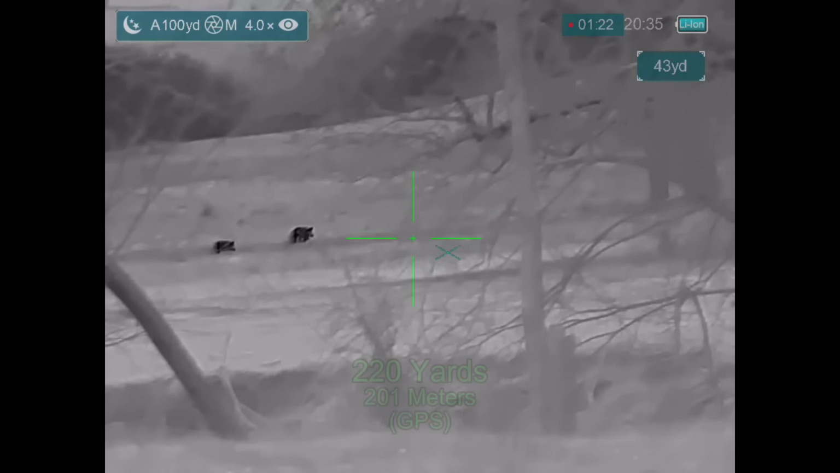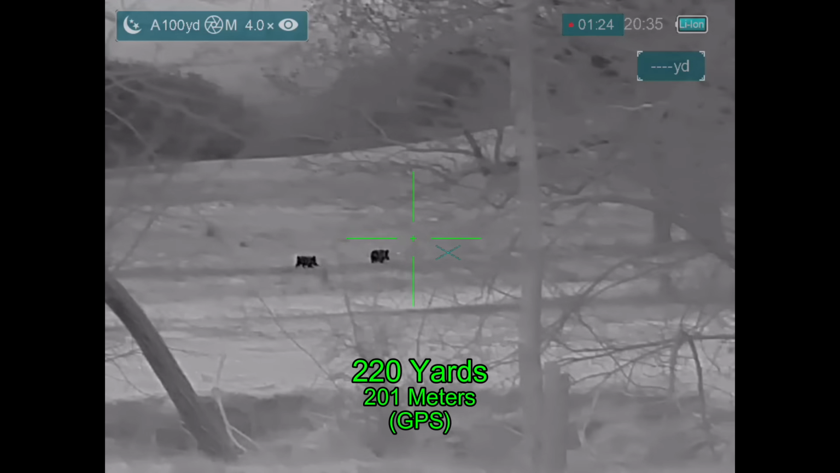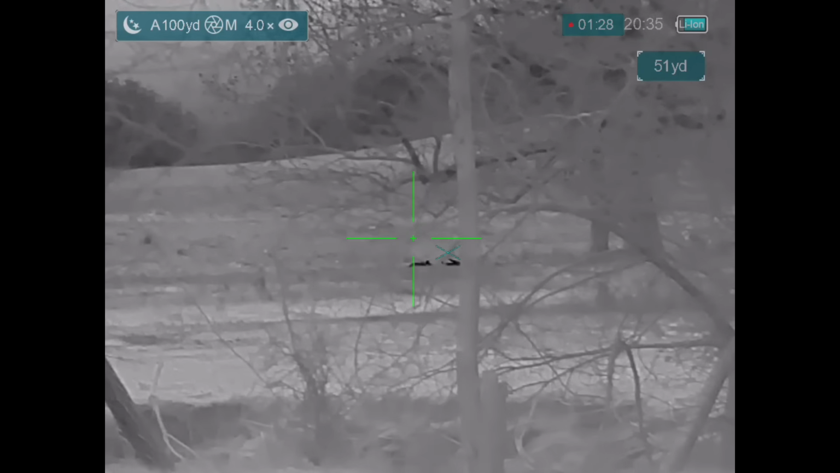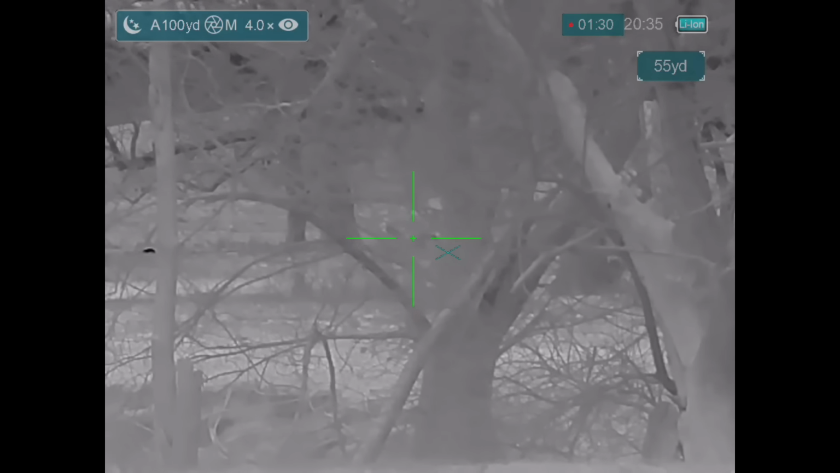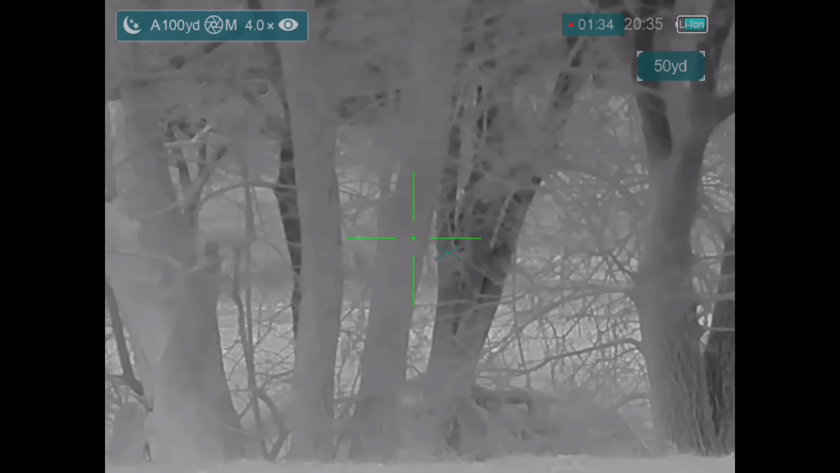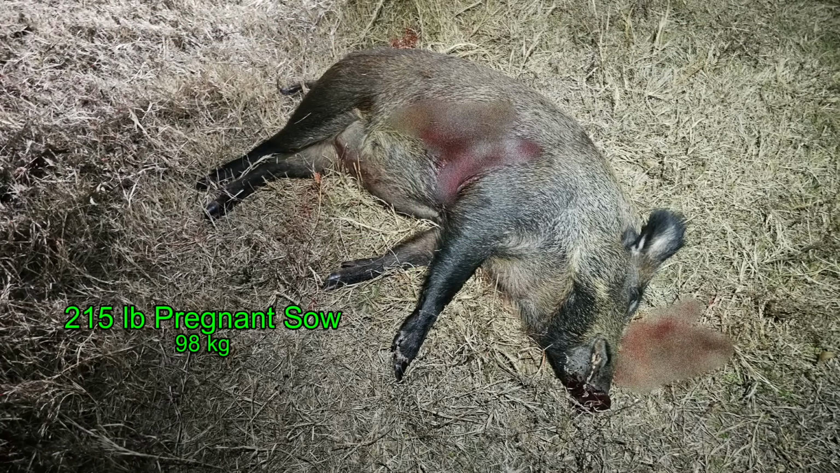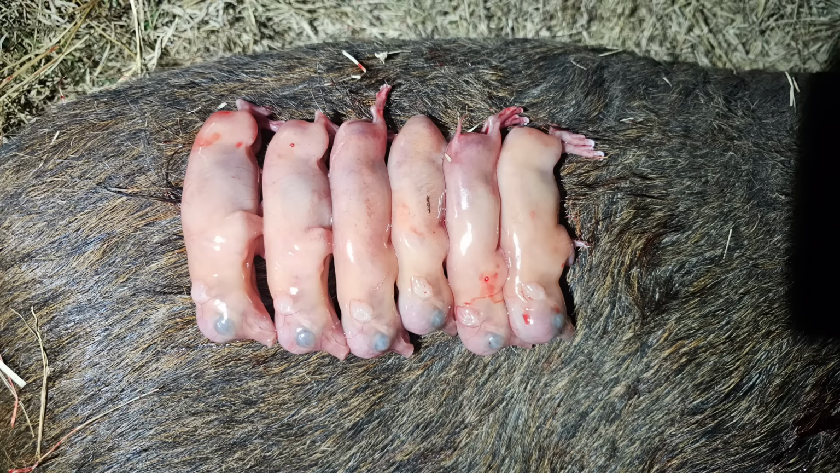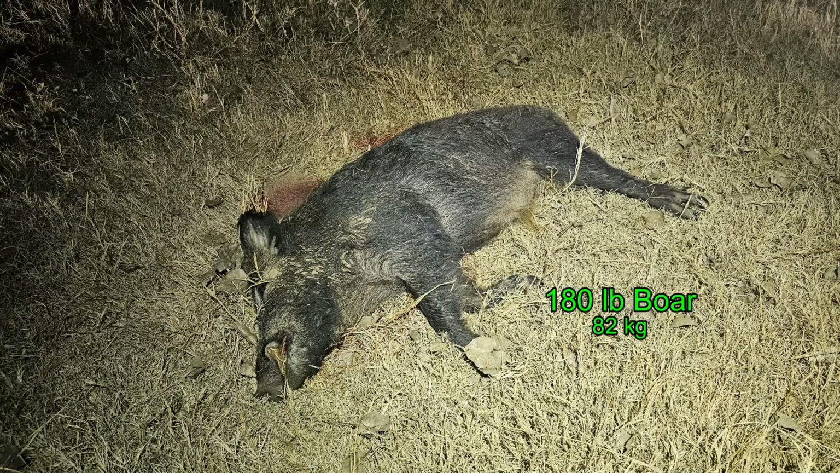And then these pigs are in the open and on the run for the shot of the night. 220 yards. 222 according to GPS. I came away with a 215-pound pregnant sow. And she had 6 on board. And a 180-pound boar taken at 220 yards.